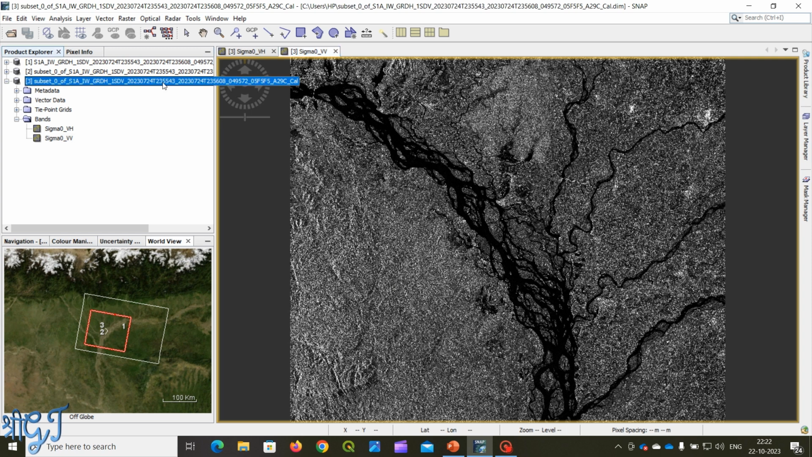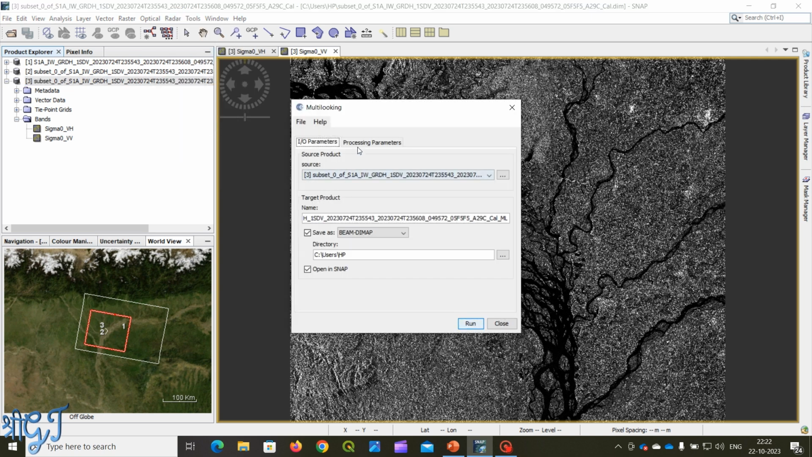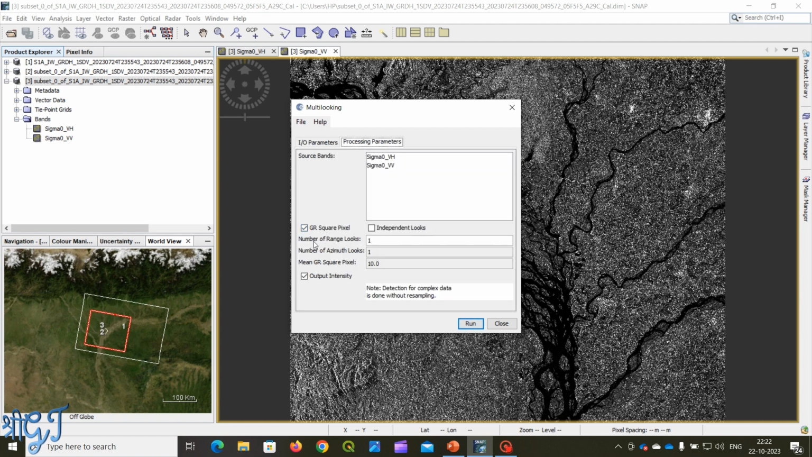Now we have to remove the speckle effect. First select the calibrated file, then go to Radar and SAR Utilities, and then click Multi-looking. In multi-looking, we have to set the parameter according to how the radar beam is split into looks. So here we are selecting 5. We are dividing the radar beam into 5 looks, and then click Run.